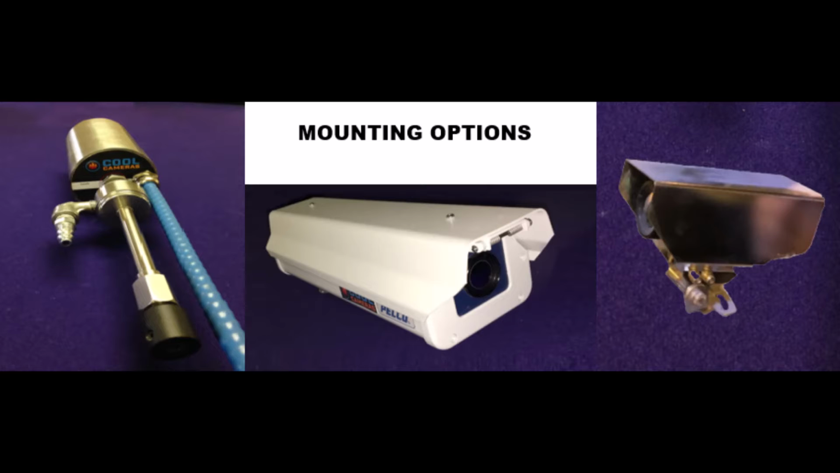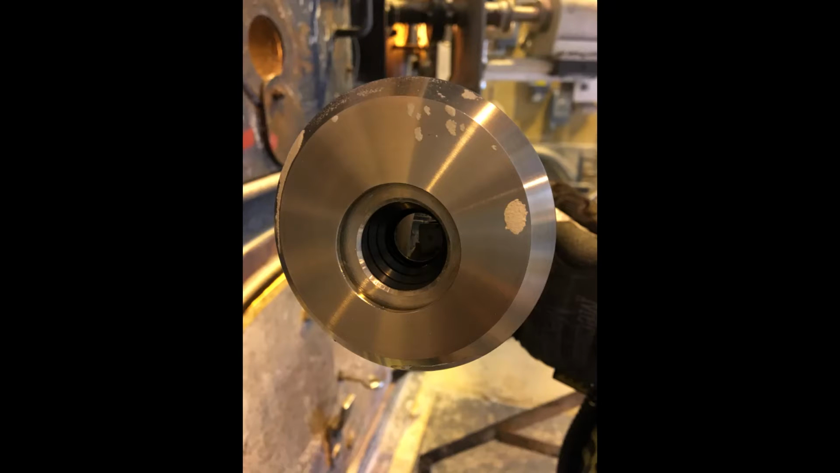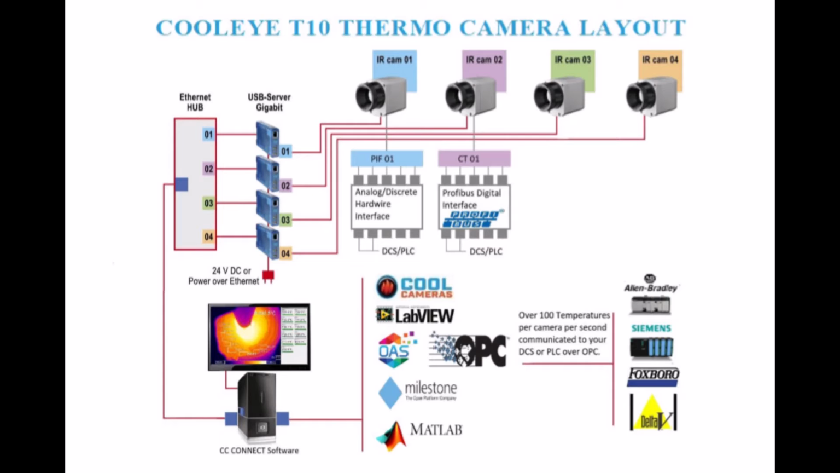If it's being mounted outdoors, it can be mounted in a weatherproof housing, or if being mounted in an extreme location, it can be supplied with a vortex-cooled, air-purged, double-walled housing.